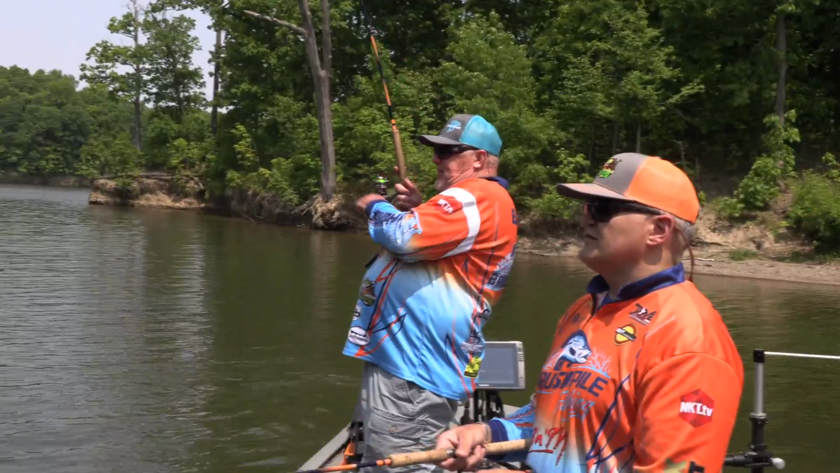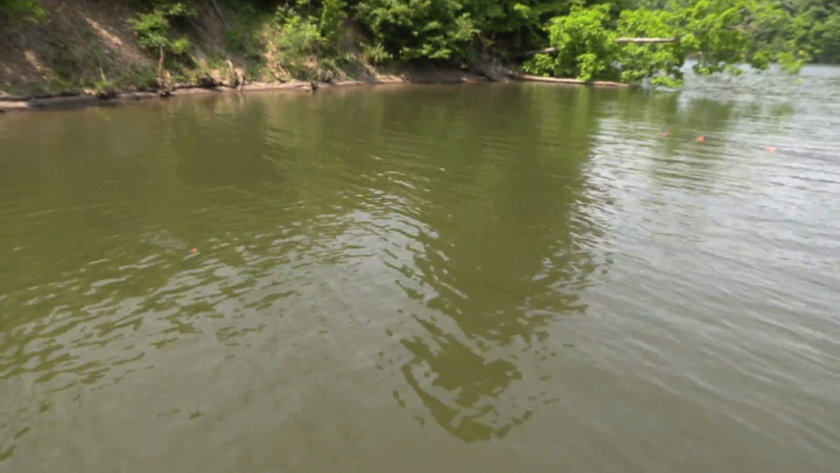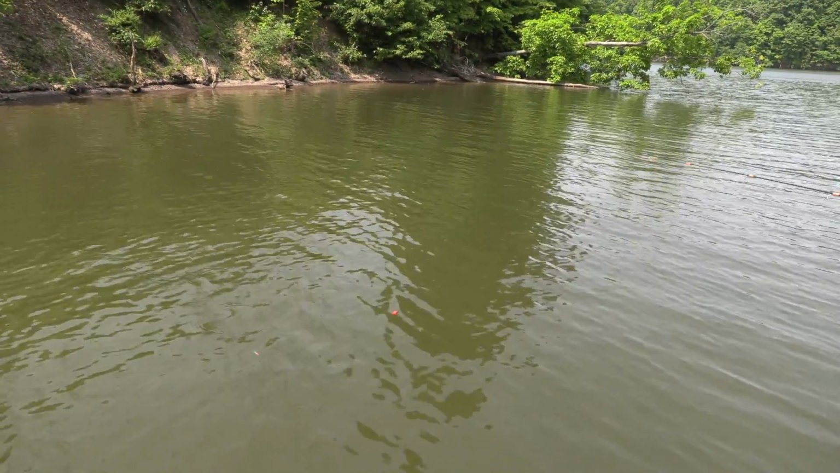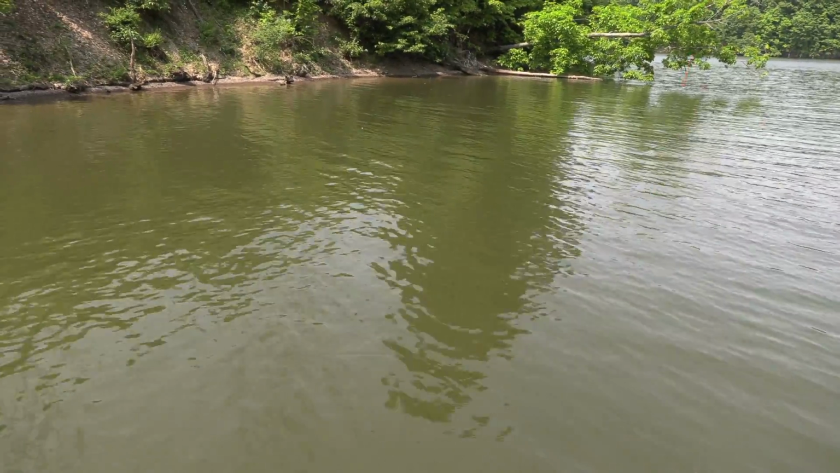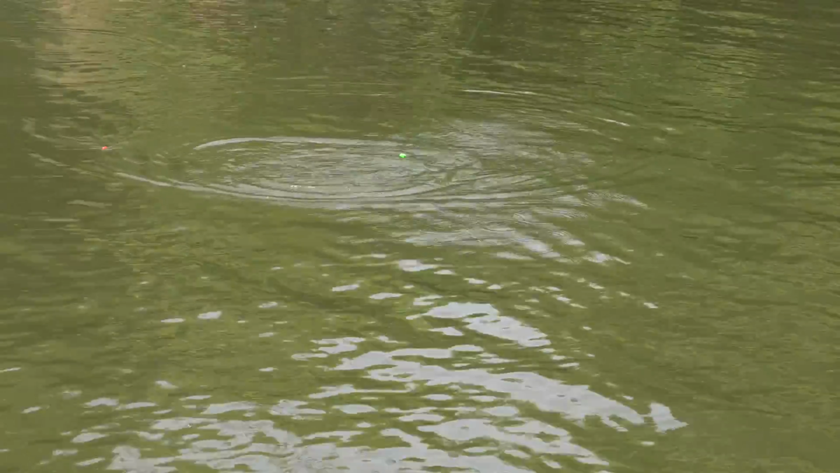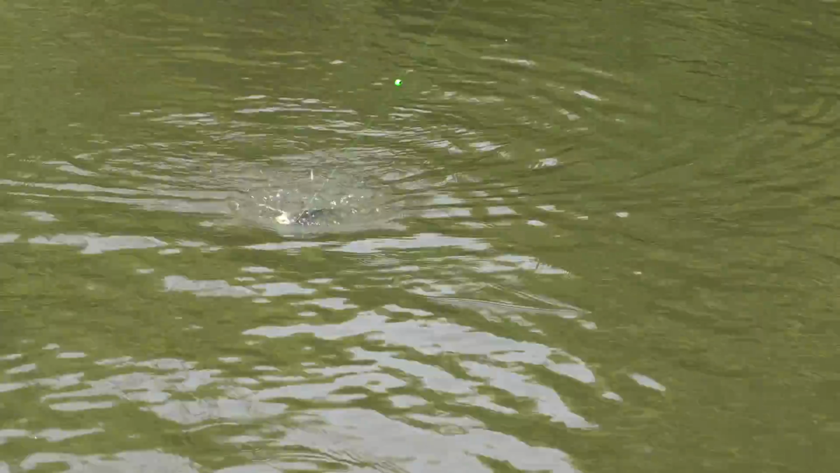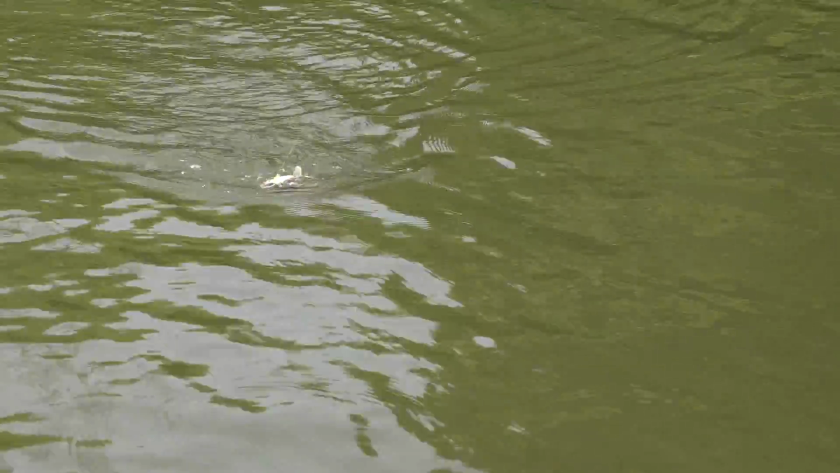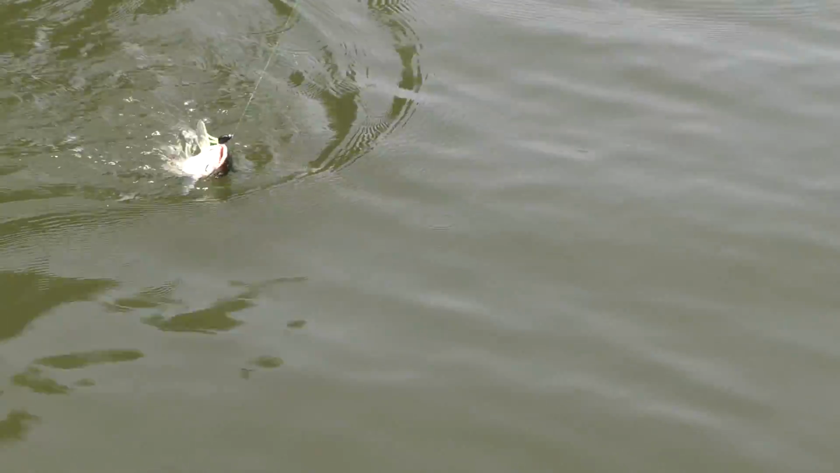There we go. What in the world? I'm getting everything but crappie. Well, that's all right. You're getting something. There must be a bed or something over there that you're tapping into. That is another catfish. This one I think we'll get in the boat. A little smaller. We started this segment, folks, with a catfish. We're going to end it with a catfish. And then we're going to make a move. We're crappieing out here.